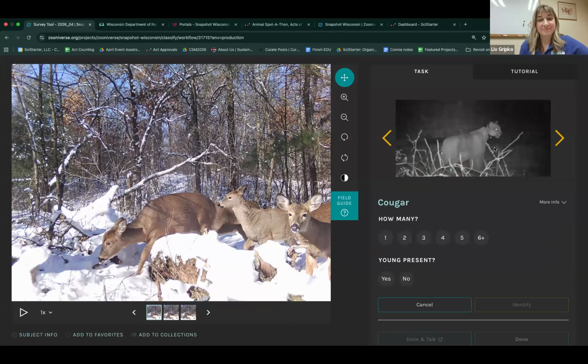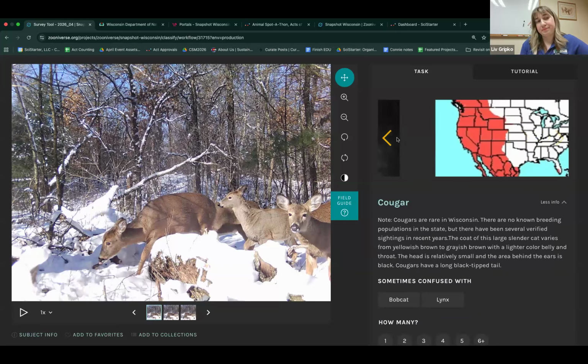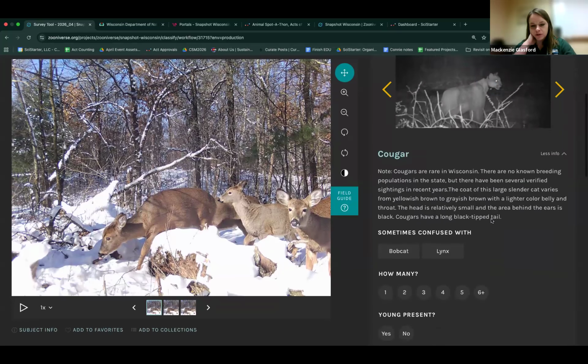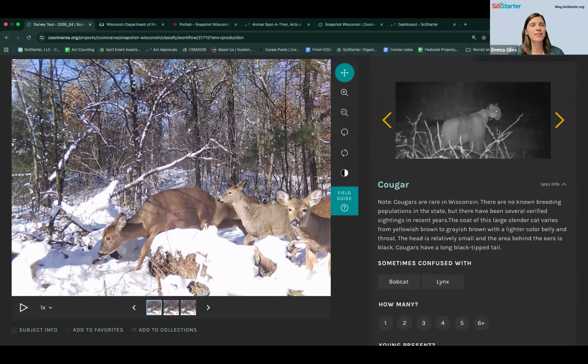Oh, and this one's collared too. Are these pictures from the project? That's a good question. I think so. That looks like one of our photos, but the collar could be from a separate research project. We could report those photos to different research projects that might have been ongoing in the past. Very cool. That's kind of a crazy find to see in one of those photos, because I never expect to see collared animals. It's always a unique experience.